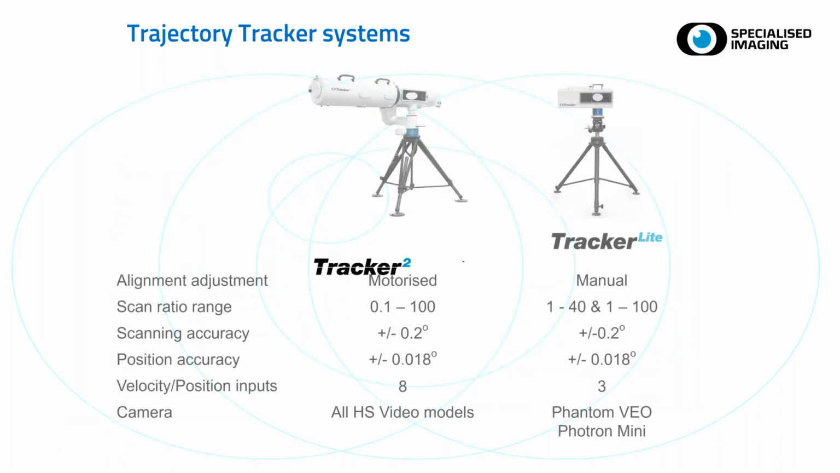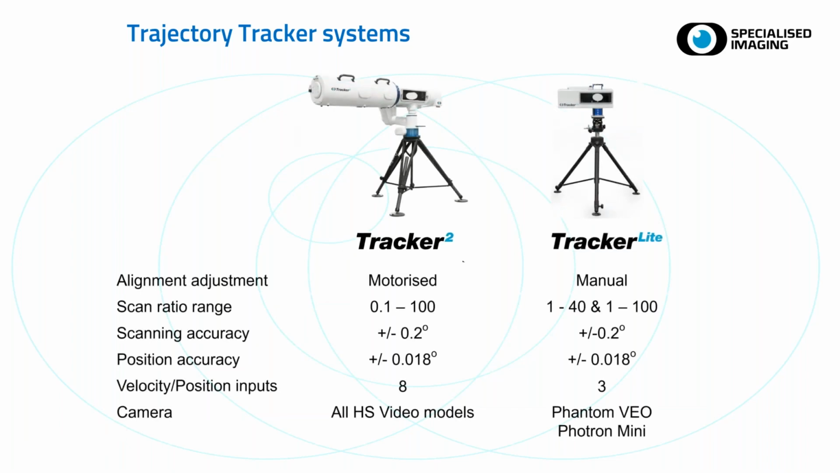Okay, so I hope that sort of described at least what the Tracker 2 capabilities are. As I say, the core technology of the two systems is pretty much the same. The bigger difference with the Tracker 2 is it's fully motorized in azimuth, elevation and roll of the camera and mirror container, whereas the Tracker Lite is a purely manual system and strictly speaking only designed for horizontal firings only. The scan ratio is a little bit different for both of them, but I'll go through that in a later slide. The positional and scanning accuracy of the two is the same.